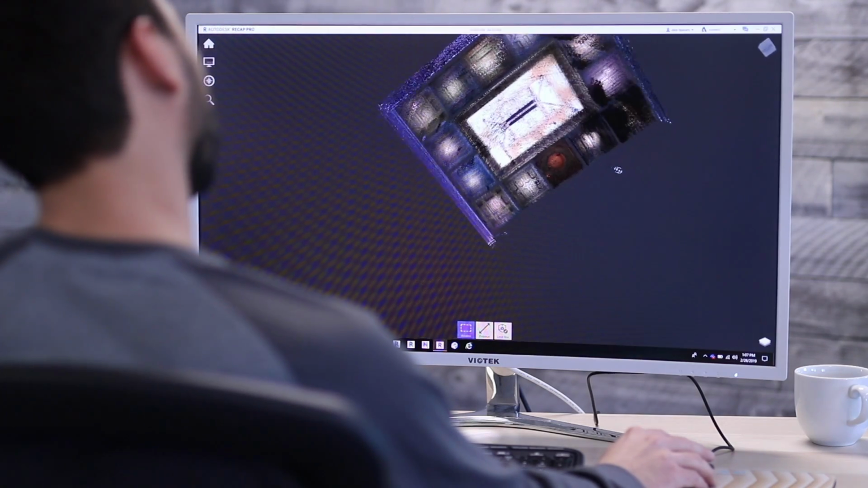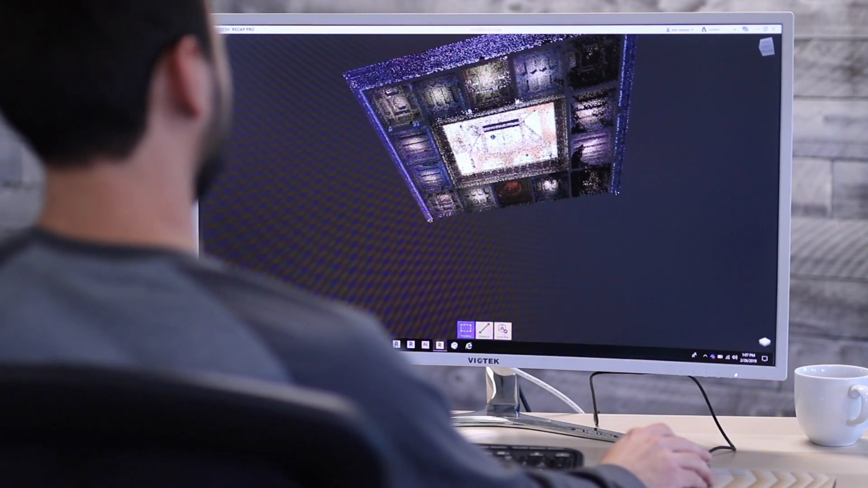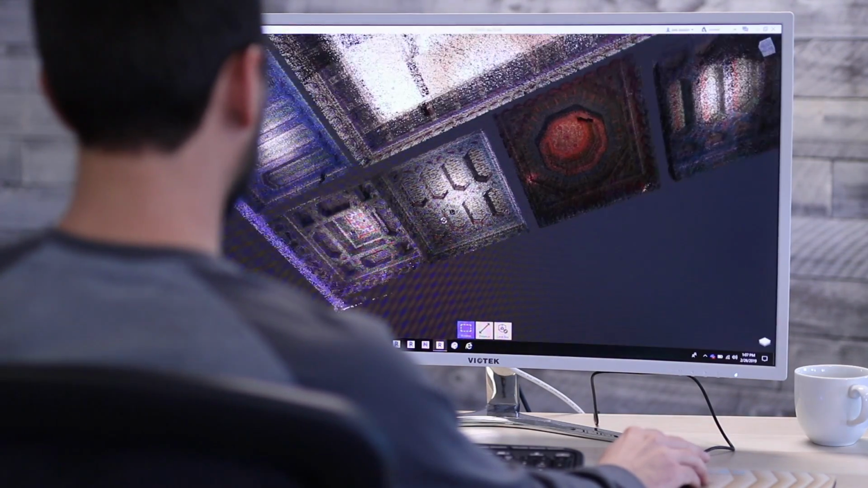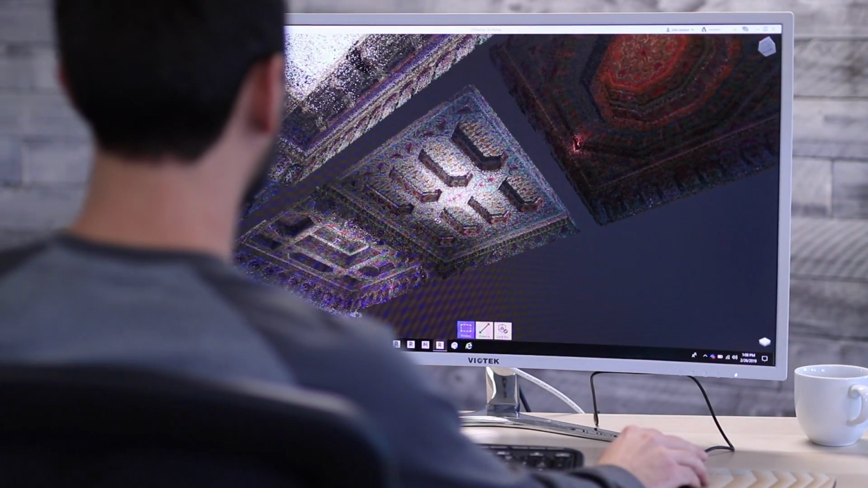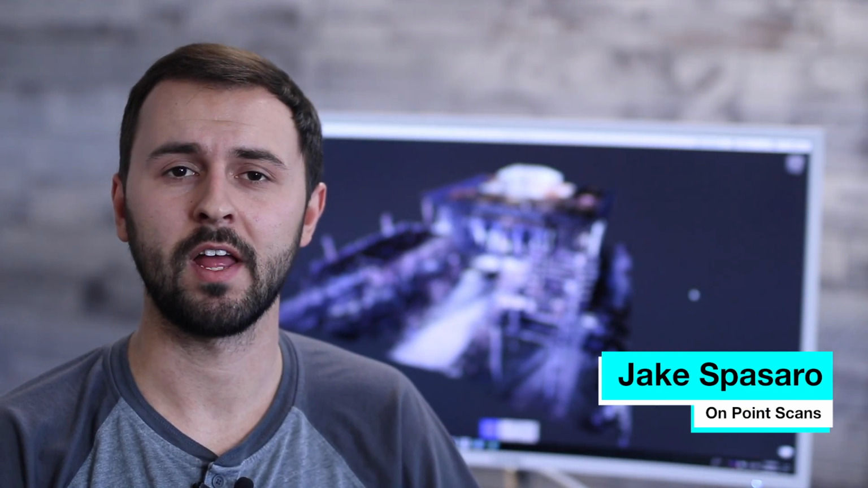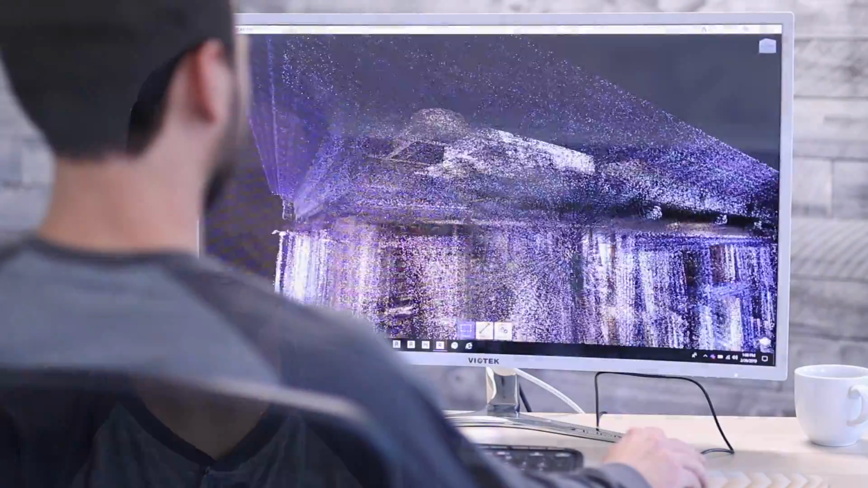OnPoint Scan's project manager, Jake Spasaro, gave us a more technical look at the scanning and modeling process. Creating a 3D point cloud of the Dushanbe Teahouse, we were able to capture every measurement existing in this building in about an hour and a half, instead of having to go out and field measure, which could have taken a day to 2 days and would not have been as accurate as the data captured with our LiDAR scanner.